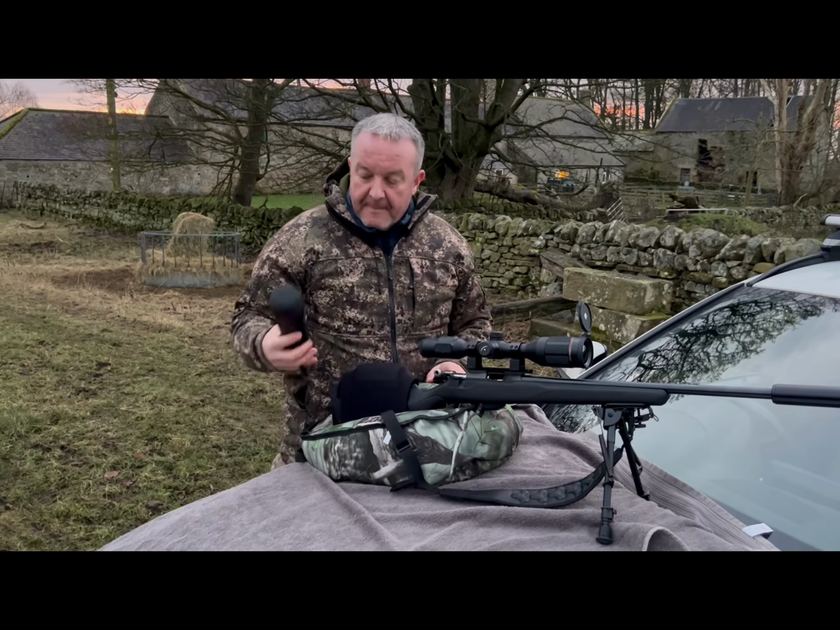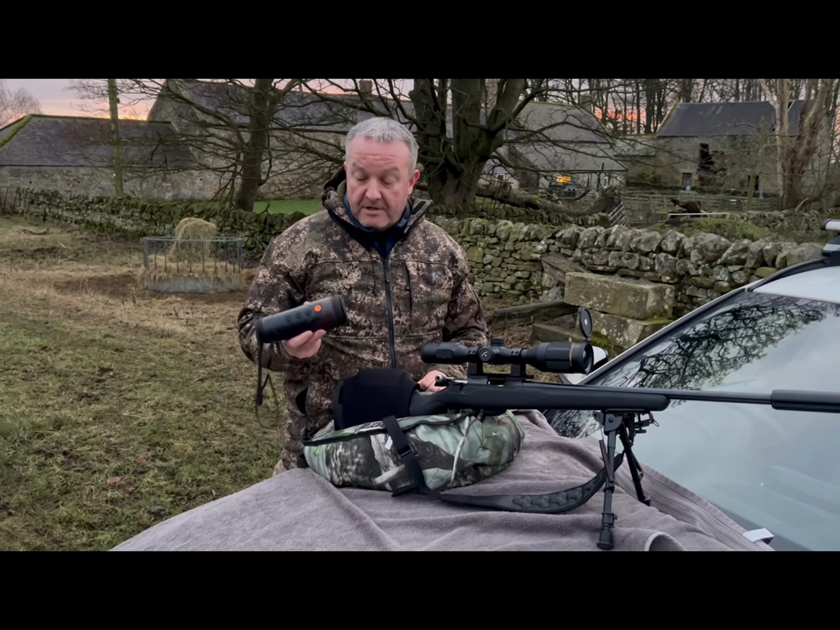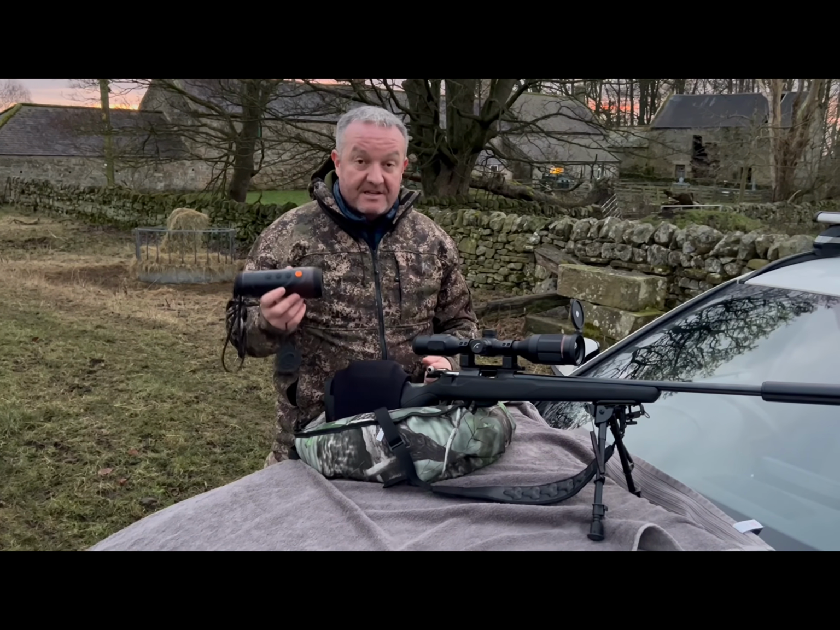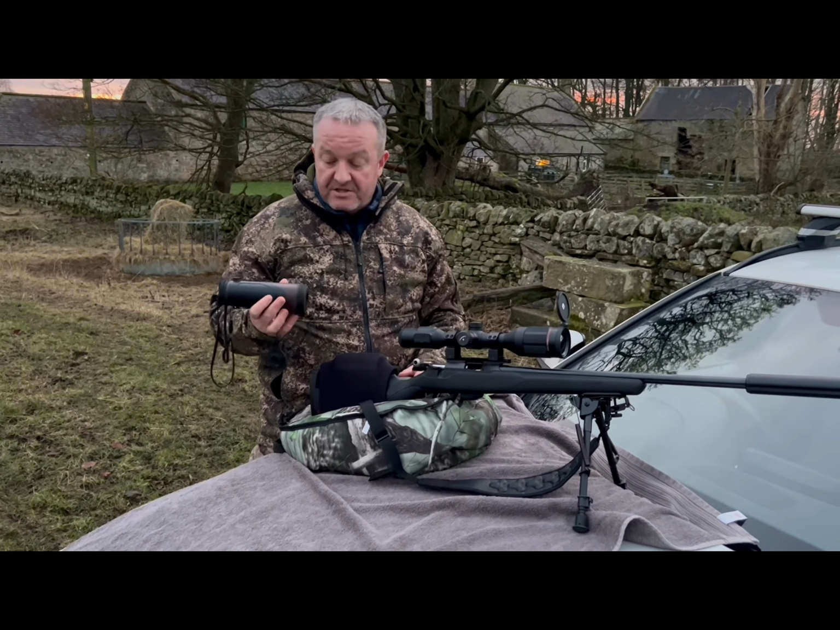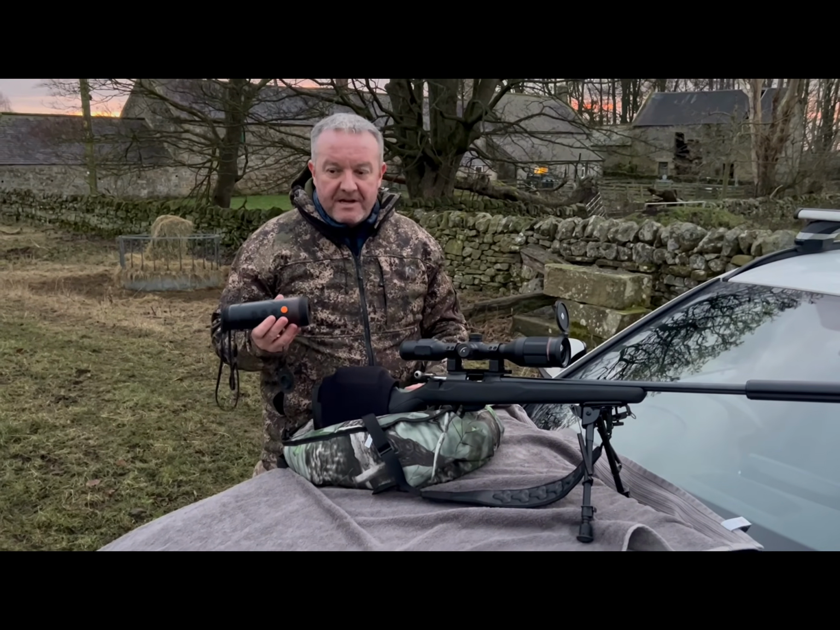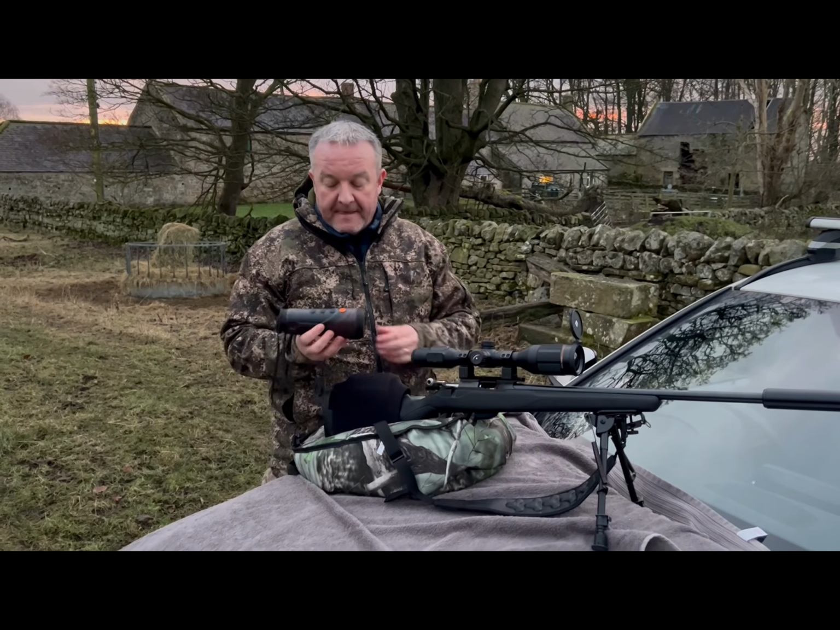Good and bad. As for the spotter, now this one's the Alor 25mm Pro. Again, the technology is fantastic. Great bit of kit. You're spotting things out to 1,000 meters with no issue at all. Identification of it, not so great, but you do see the targets coming in. So that's pretty much all you need.